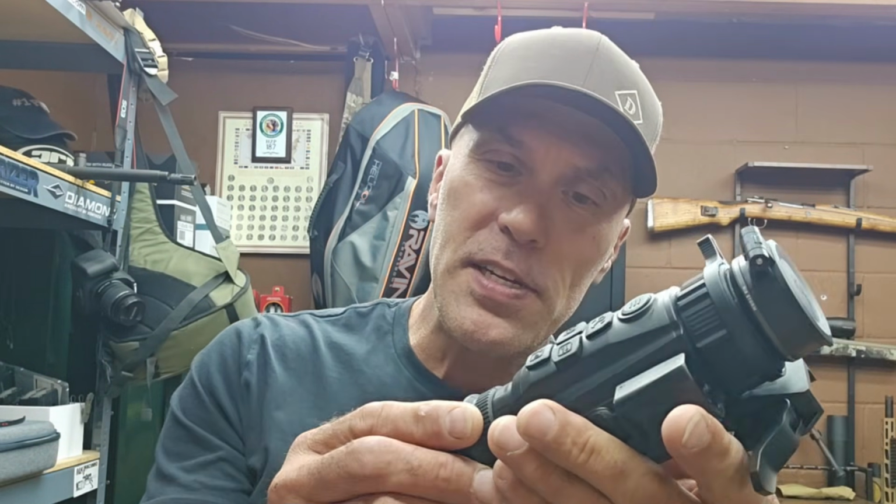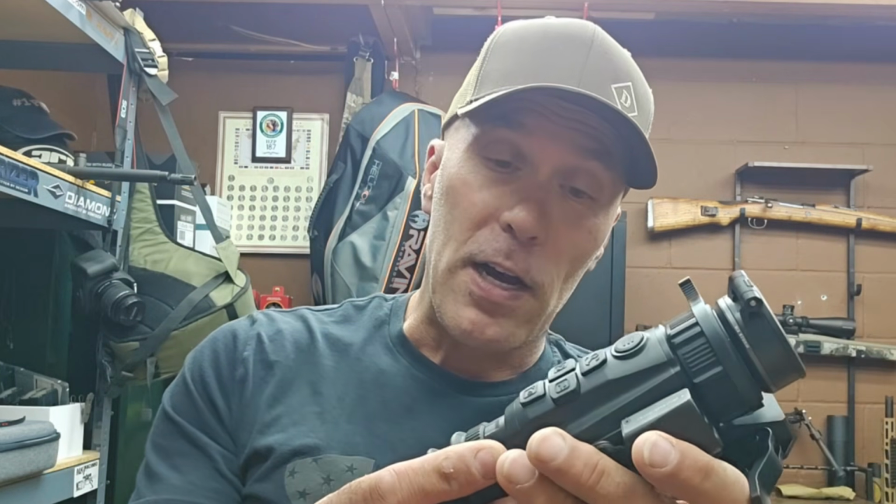Full disclosure, I did not mount this up and use the ballistic information and zero it and see how it holds or anything like that. Typically, these digital electronics don't have a problem with that stuff. And the ballistic information is going to be as accurate as you put it in there too. But all the testing that I did, all the footage that you're seeing, as shaky as it is, was because I didn't have this thing mounted steady on a platform. This was me in the field sitting in a chair, getting some footage of these deer and these turkeys for you guys.